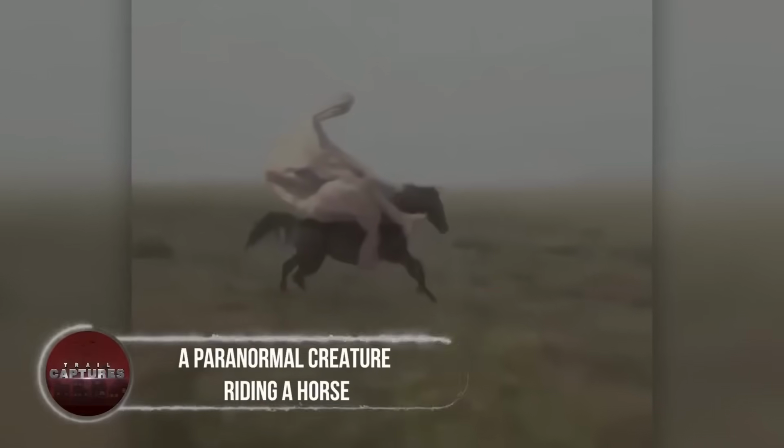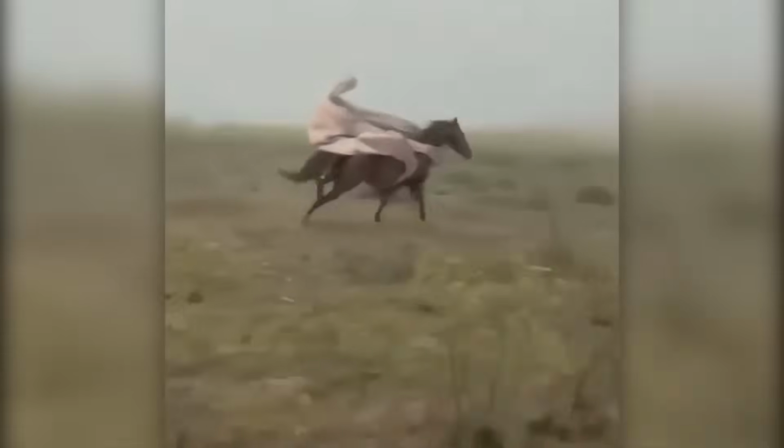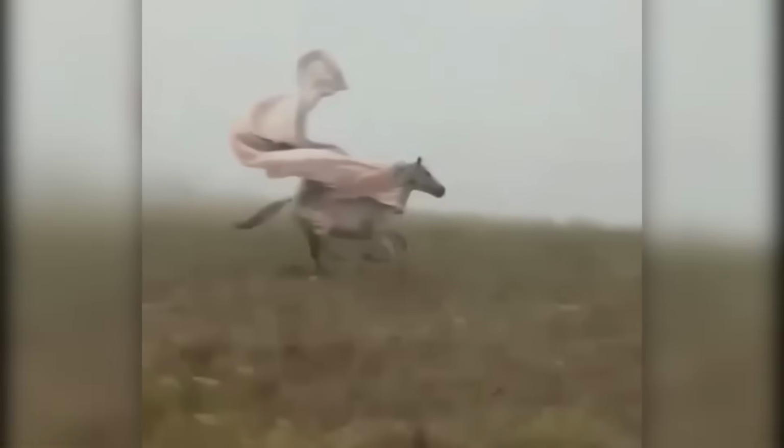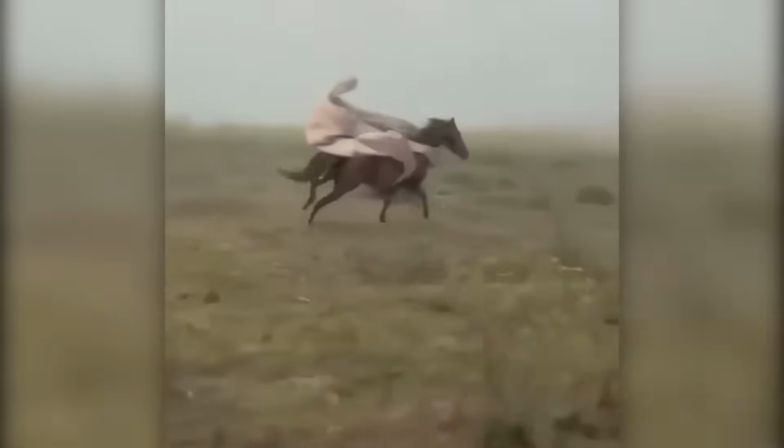A paranormal creature riding a horse. This video gives off a paranormal vibe that will make you jump out of your skin as we watch this horse galloping through the fog. At first glance, it appears as though an extraterrestrial is leading them into oblivion, but it seems like this video is going to be a nightmare for many of you. Such clips are the reason you regret watching such creepy and spine-chilling videos.